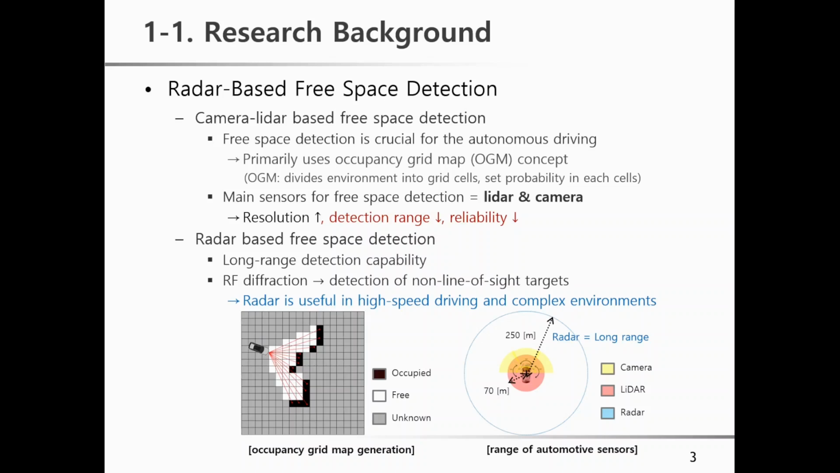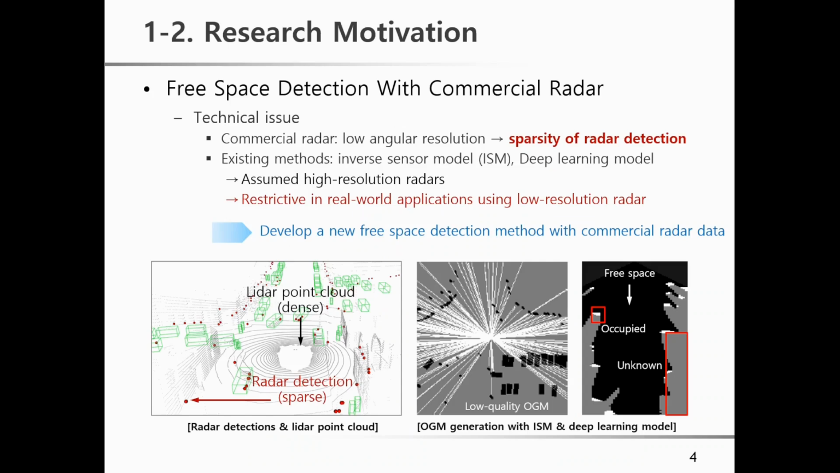In contrast, radar sensors have a long detection range, and they can even detect non-line-of-sight targets due to RF diffraction. This makes radar useful for high-speed driving and in complex environments. However, using commercial radar for free space detection has its own challenge. The main technical issue is the sparsity of radar detections because of the low angular resolution of commercial radar.